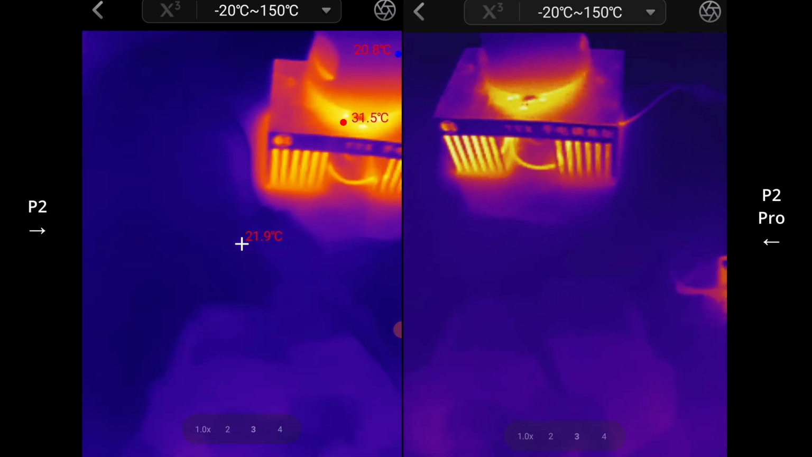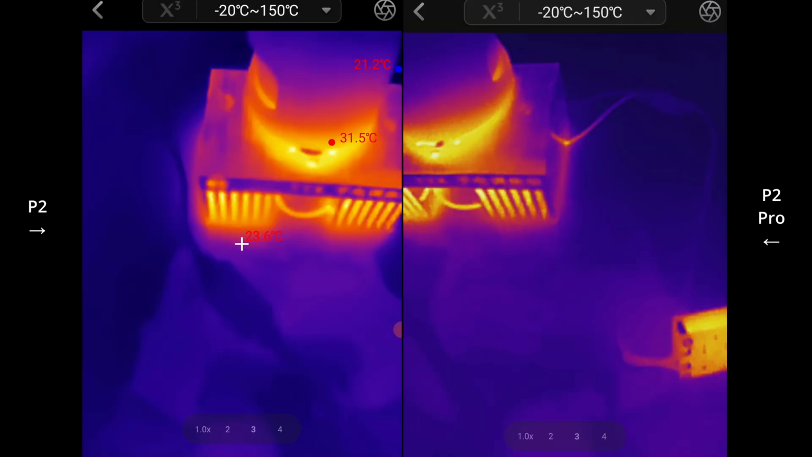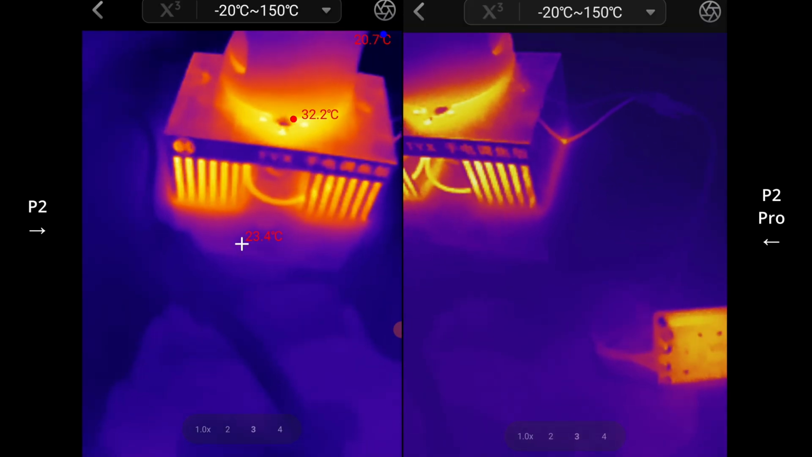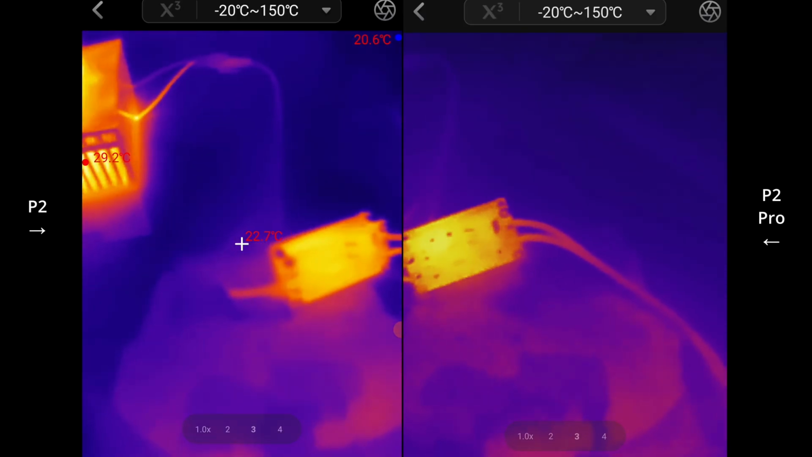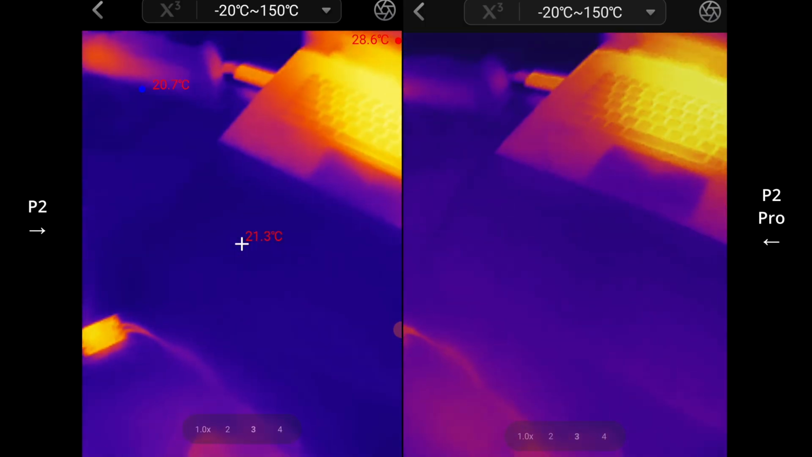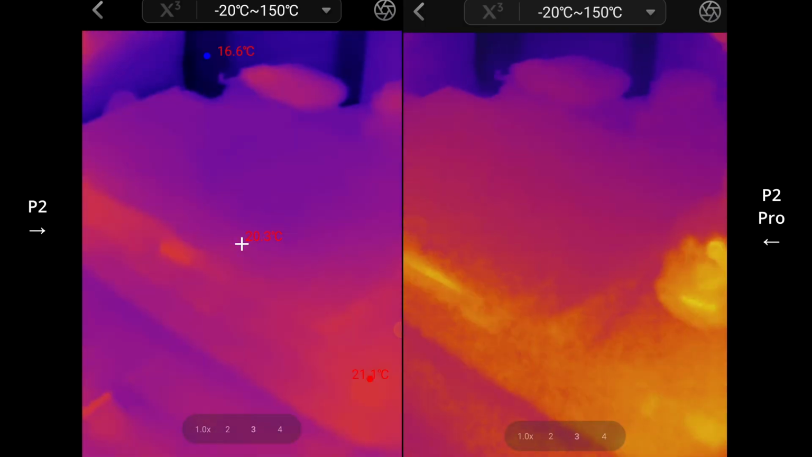It might be the case that the Pro just looks a little clearer up close. You can see it's just focusing a lot better up close on some of these bits on the table, even without the macro lens attached.